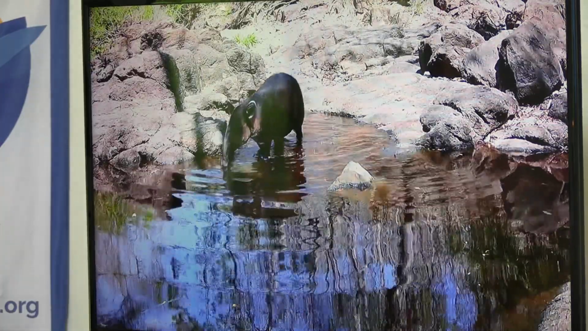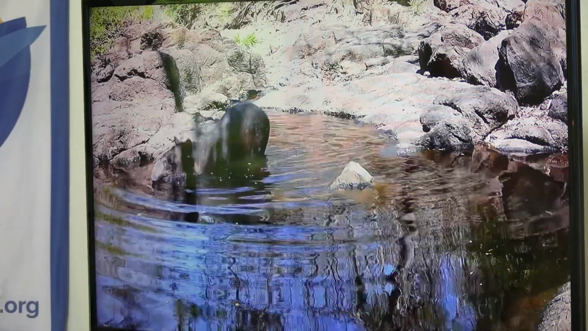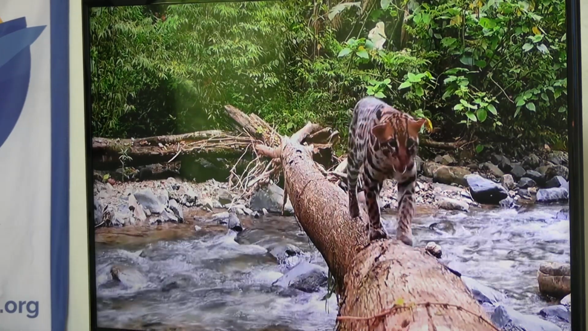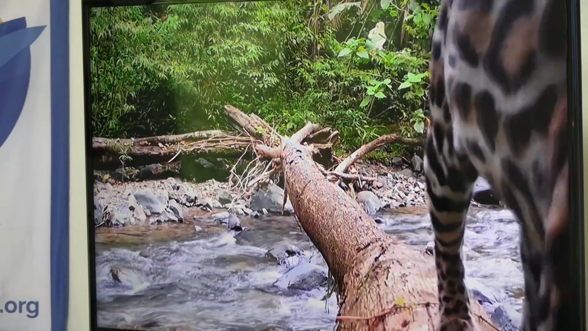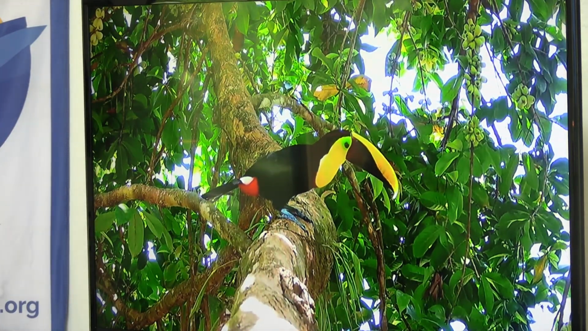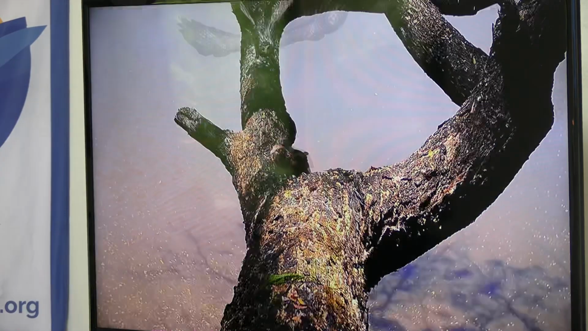I could have made a whole compilation of just the tapirs swimming in this water hole. I love these videos. Do they play in the water? Uh-huh. And they always go to the bathroom in the water too, so there's a lot of them pooping. You guys might get used to toucans. I don't see them a lot, so I'm always excited about toucan videos.